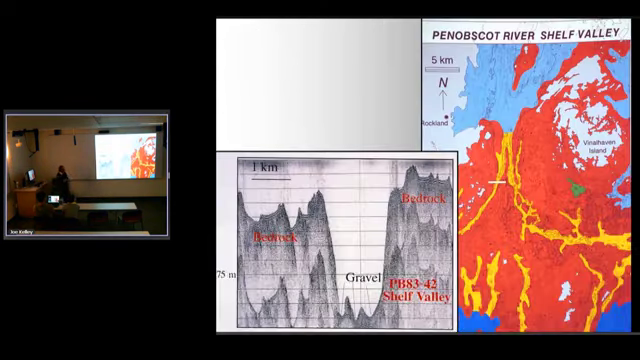This is the largest, really, really deep. It's over 100 meters deep, right off Rockland, Maine. Major channel system. You can see how convoluted it is. It doesn't look like it's a modern river channel. Glaciers would have crossed it at an angle. I don't know really what it's doing. How did it get there?